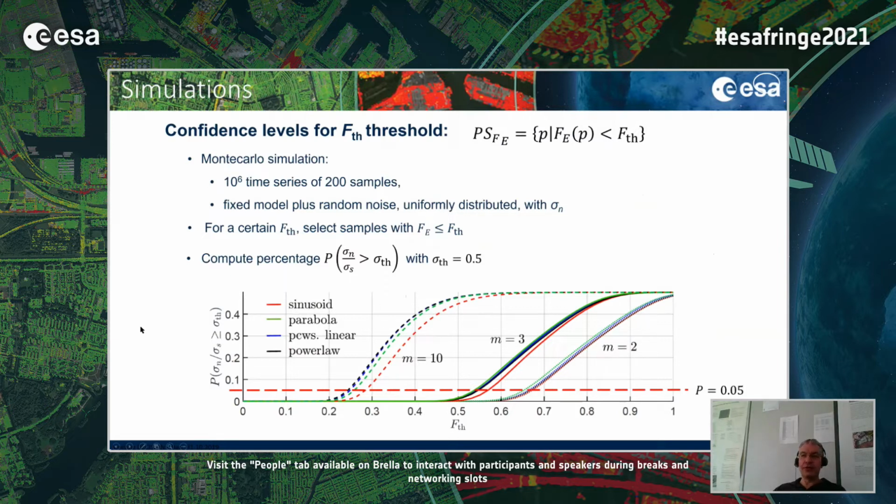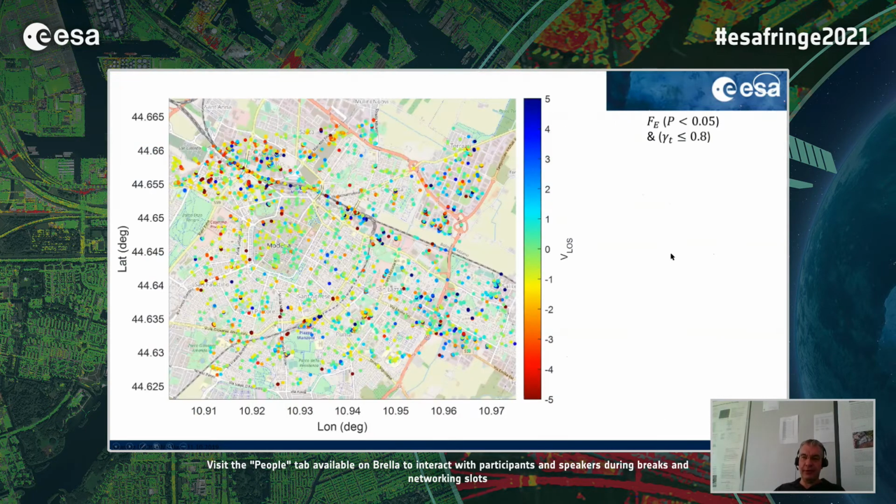Okay. So now let's quickly return to the previous example and see what happens if we isolate the targets with values of fuzzy entropy below the threshold corresponding to a false alarm of, say, 5%. We see that this indicator isolates a relatively low number of targets, around 2 to 3 orders of magnitude less.